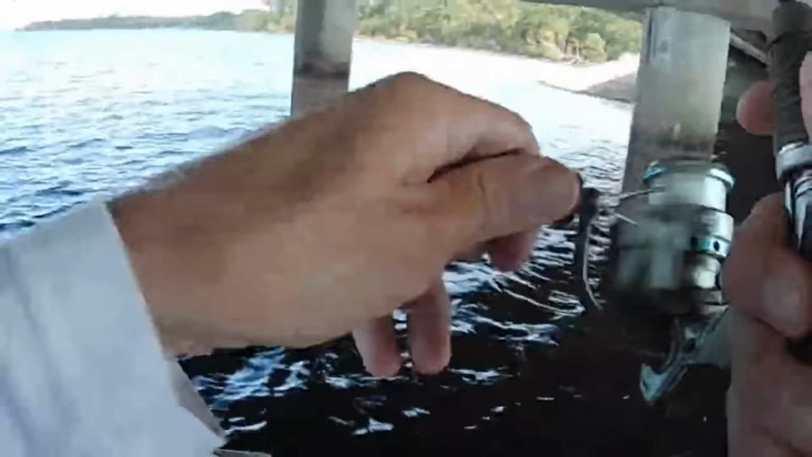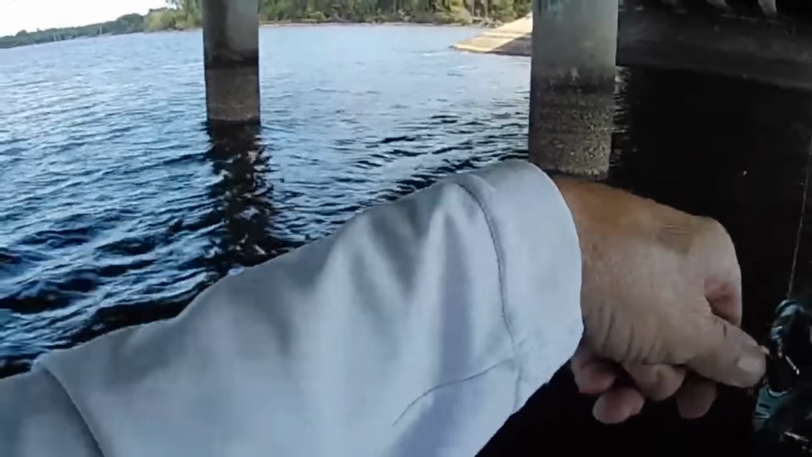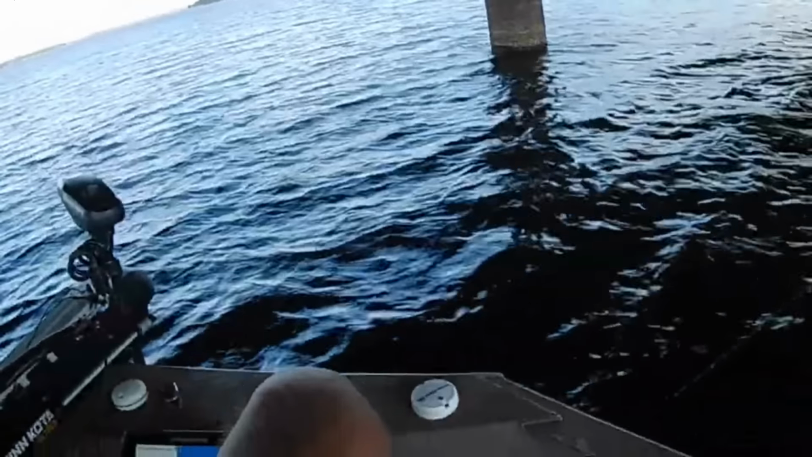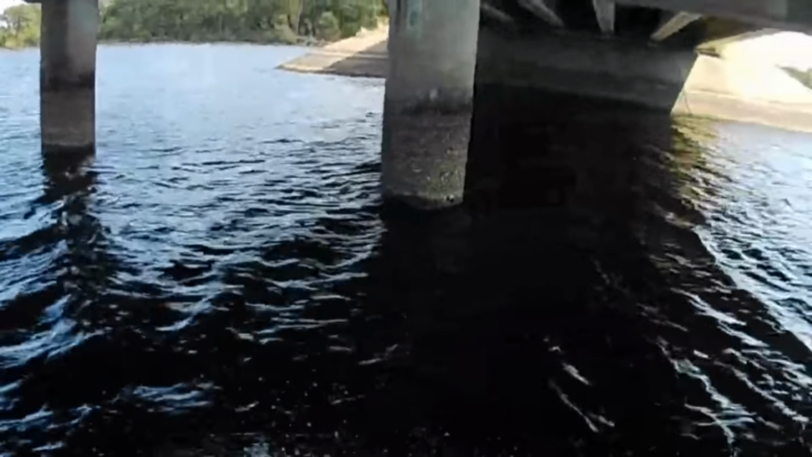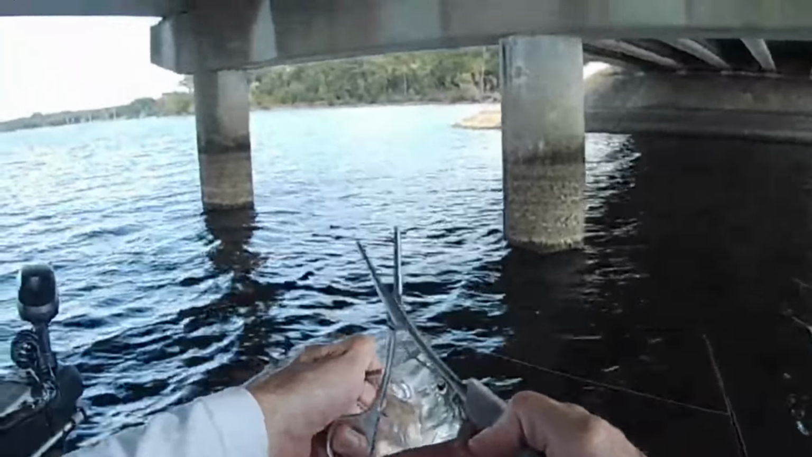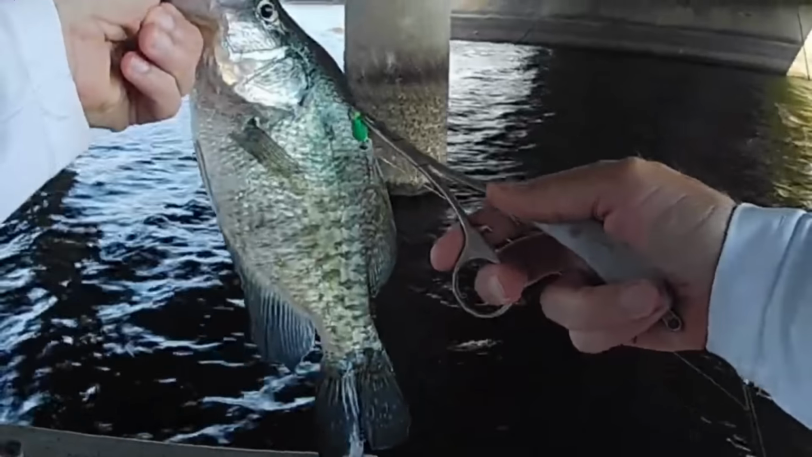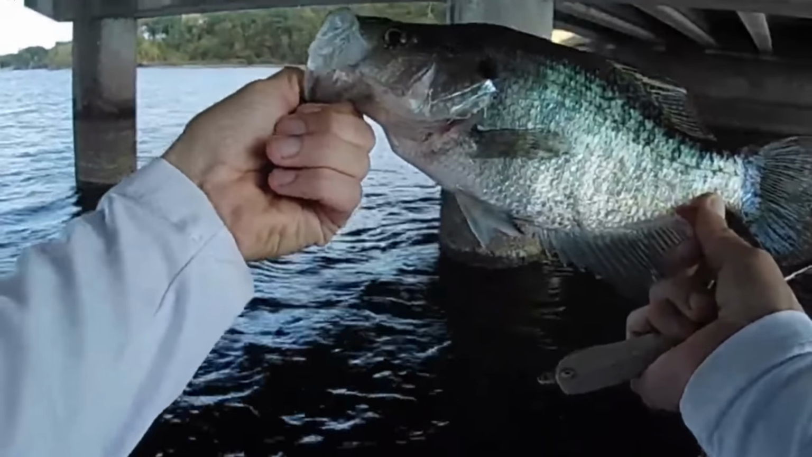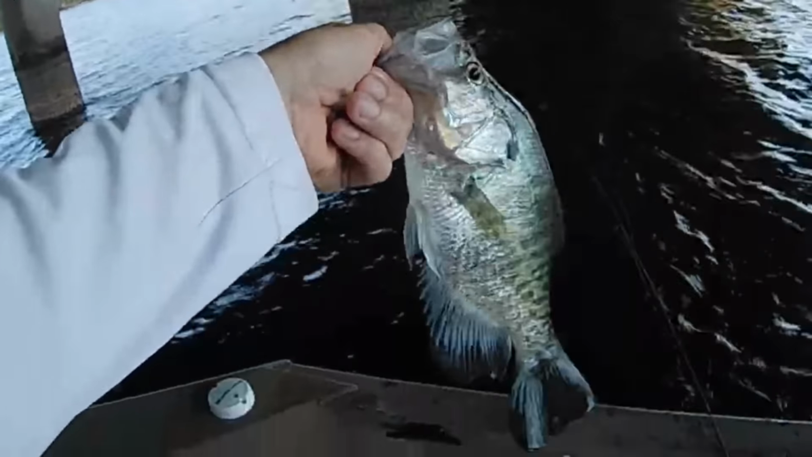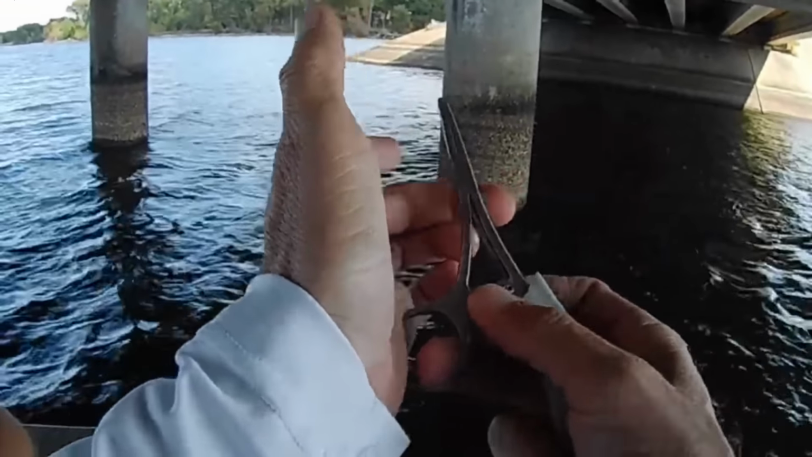There he is. That may be a better one there. Yes, sir. Uh-oh. Oh yeah, look here. Yeah, we got a good one now. She got it down in there too. I'll take that one. I like them good keepers. Alright, I'm gonna go somewhere else. See if we can't find some more.